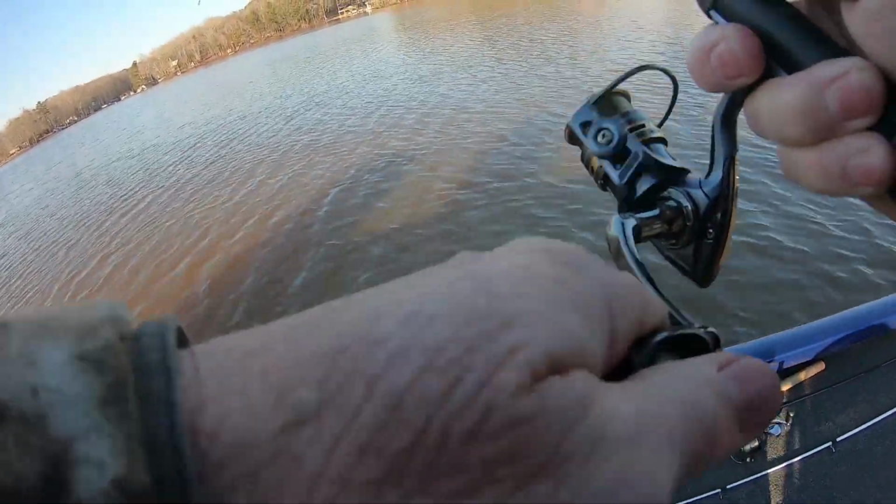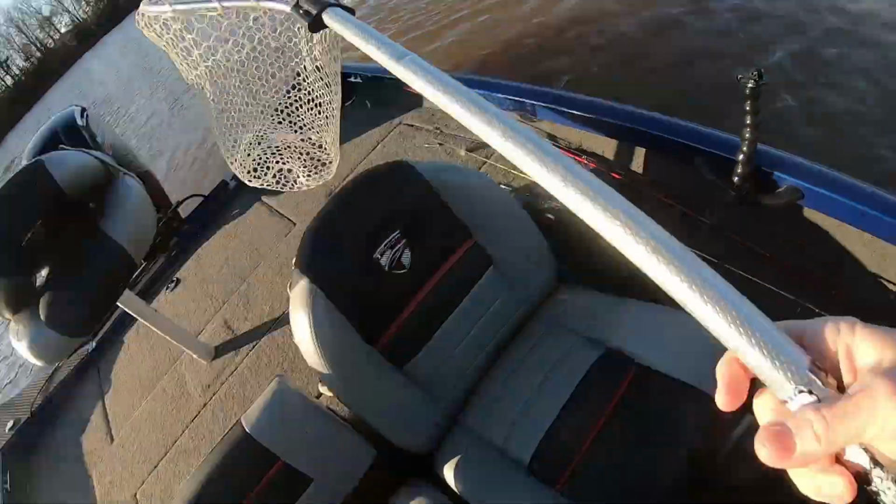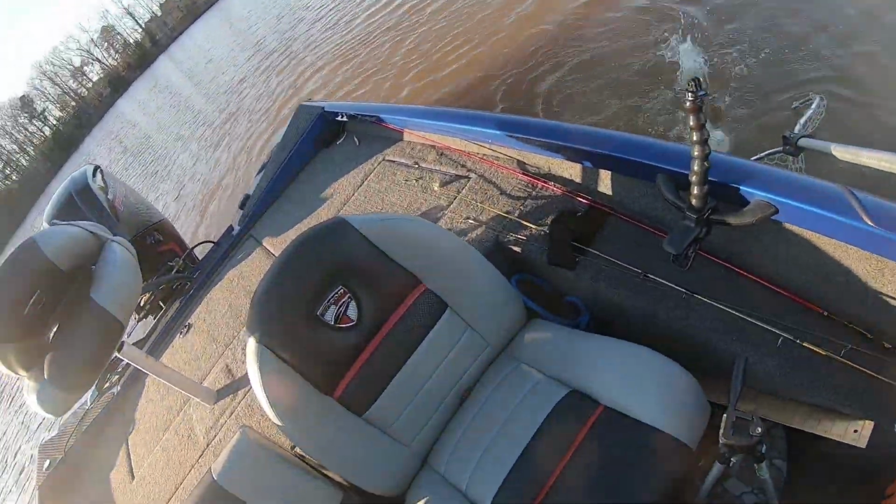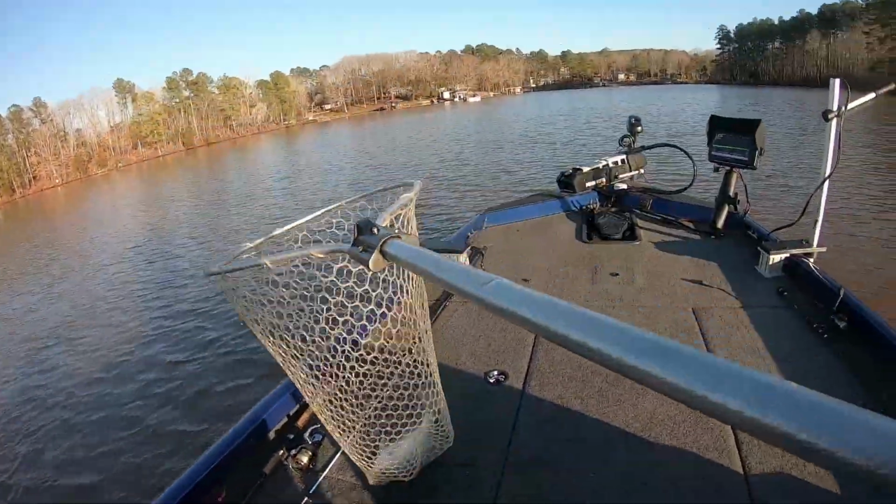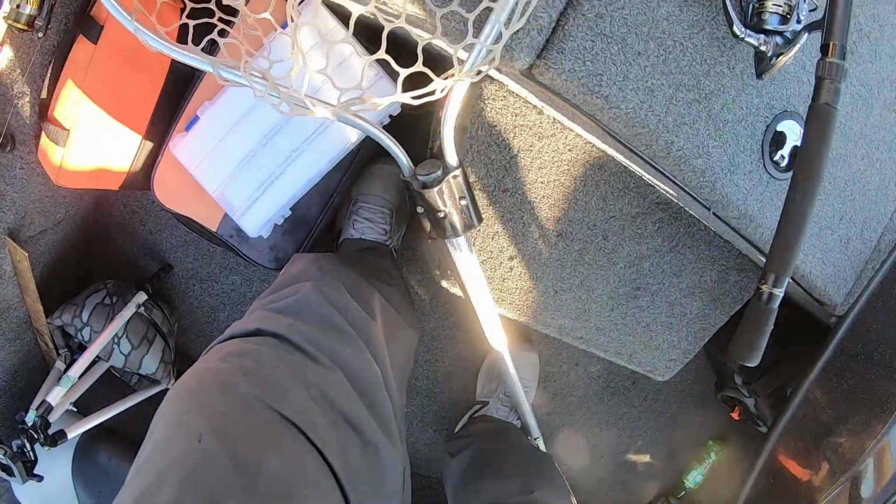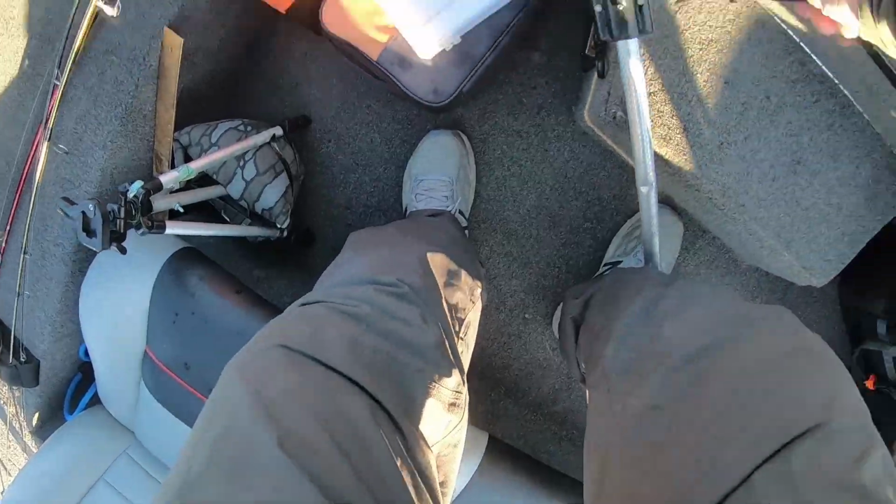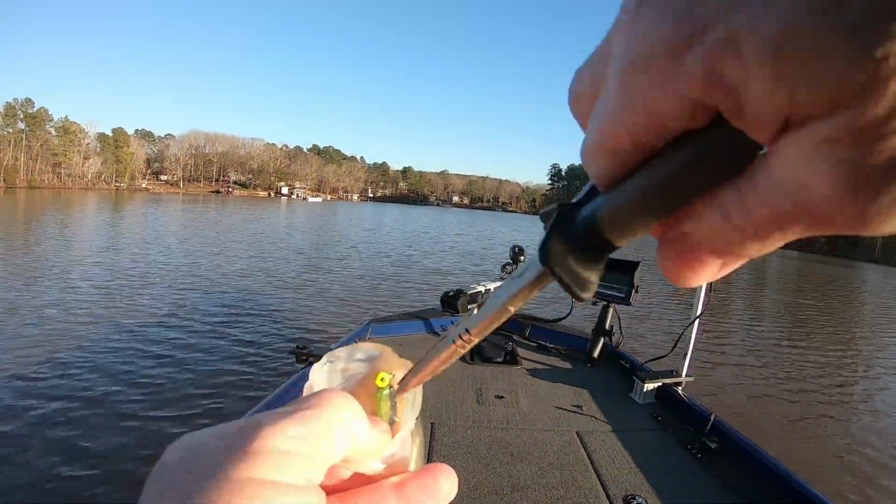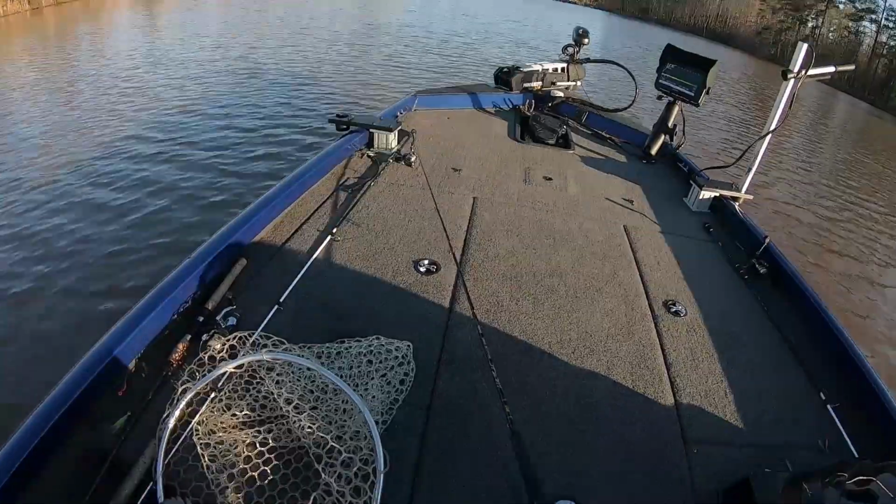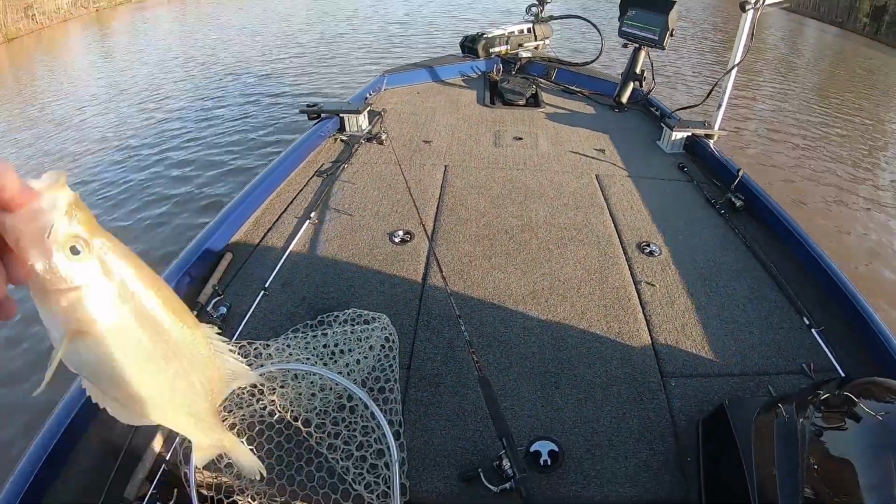This might be a little bit bigger. No. He looks a little bit bigger. Bam. He's a nice one. I say I can't find those 2-pounders this evening, but I'm finding some 14 inchers. So I'm not complaining. I think Roy up there is catching all the big ones. Other thing he's leaving me is little ones.